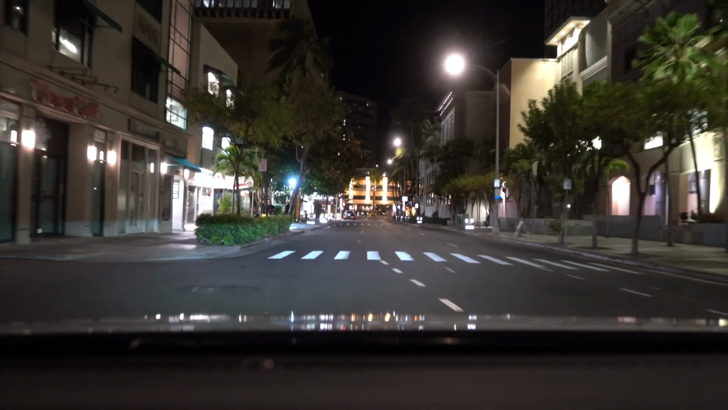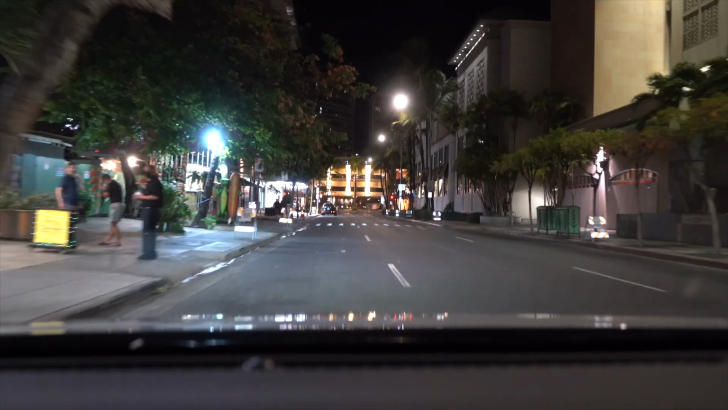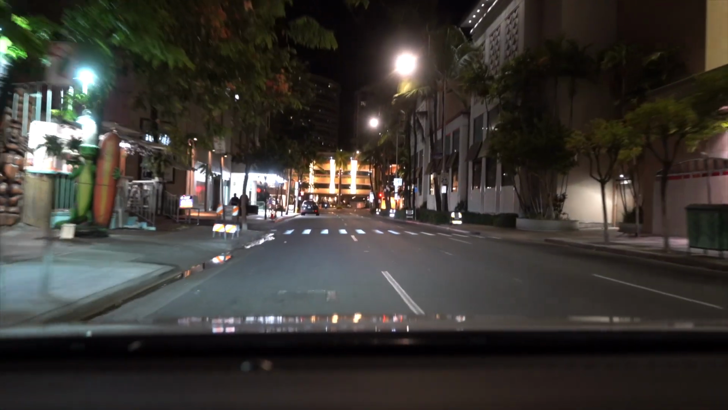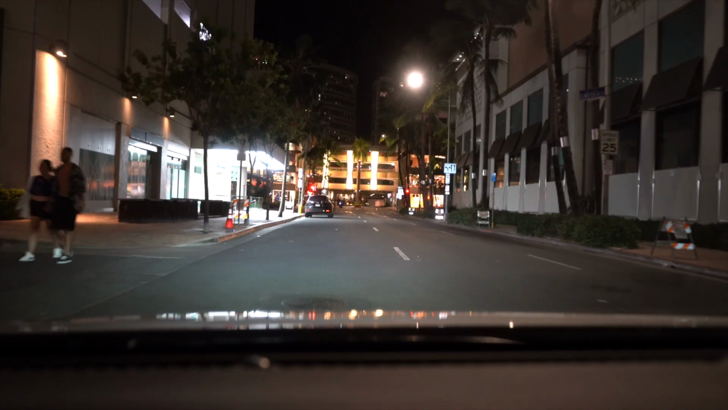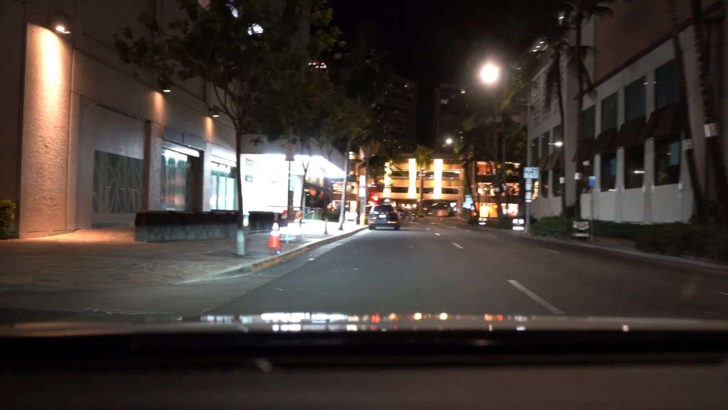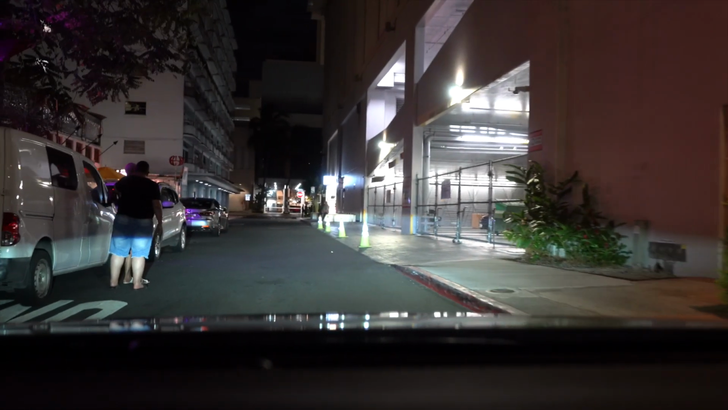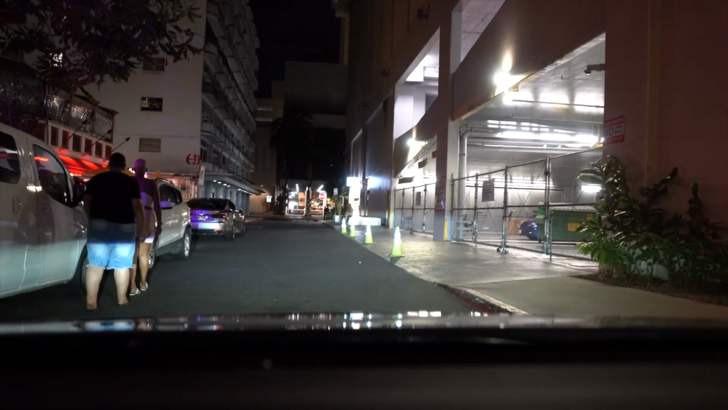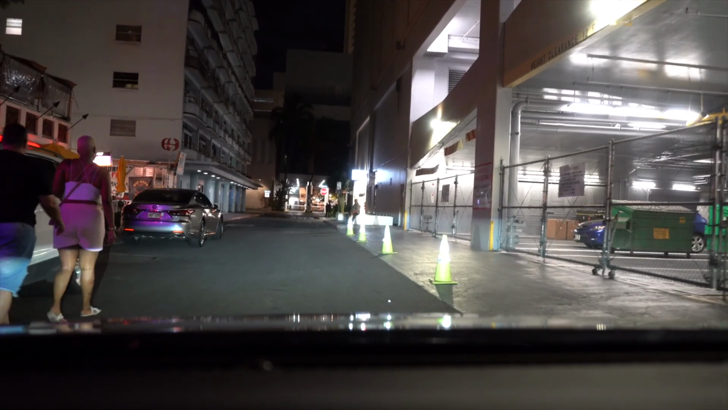Some restaurants are still open. People enjoying their night. I'm going to turn down the street right here. Looks like something's going on. Alright, people in the street, I don't want to hit them. Make sure that they're safe and not walking in the street.